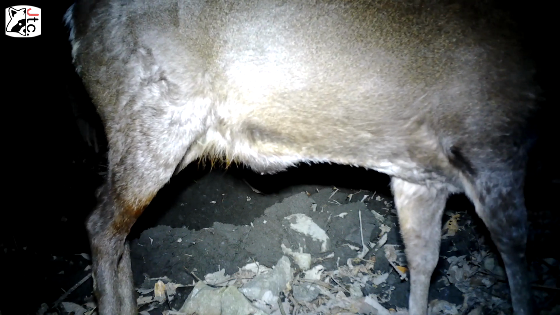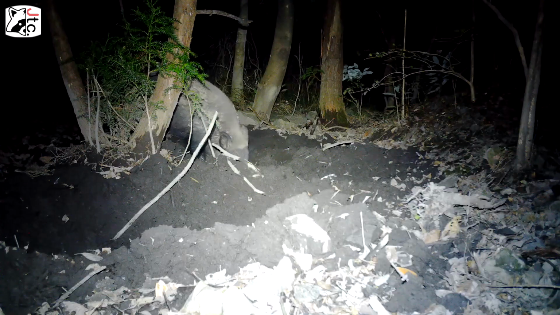He just walks straight up to these bright LED lights. This is a white flash trail cam, and he's not even fazed by these bright LEDs. So he decided to show his butt. Didn't get quite a good view, but got a nice view of his antlers there.